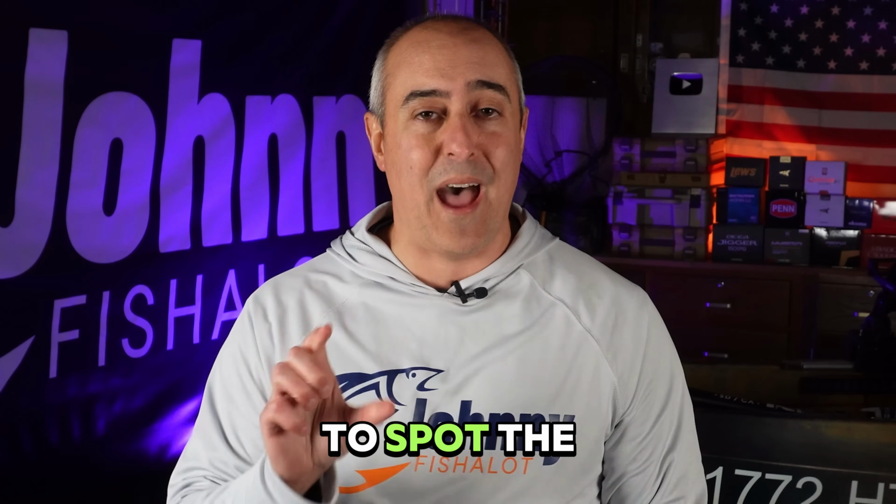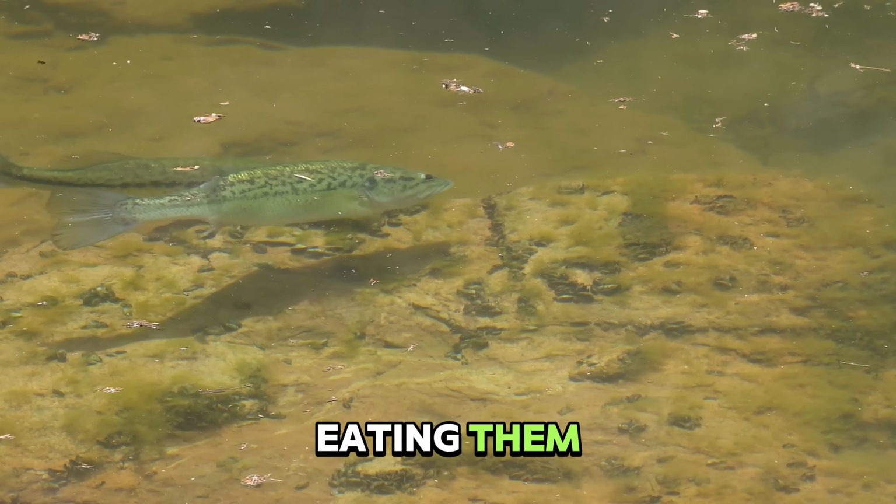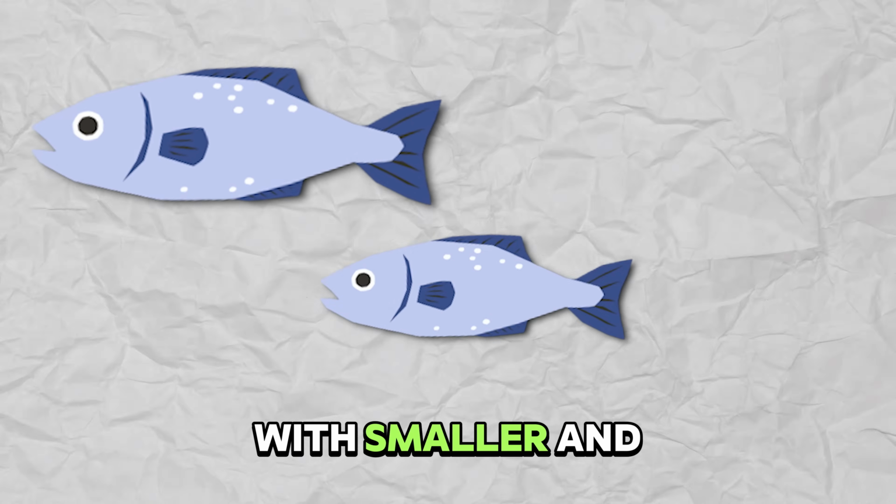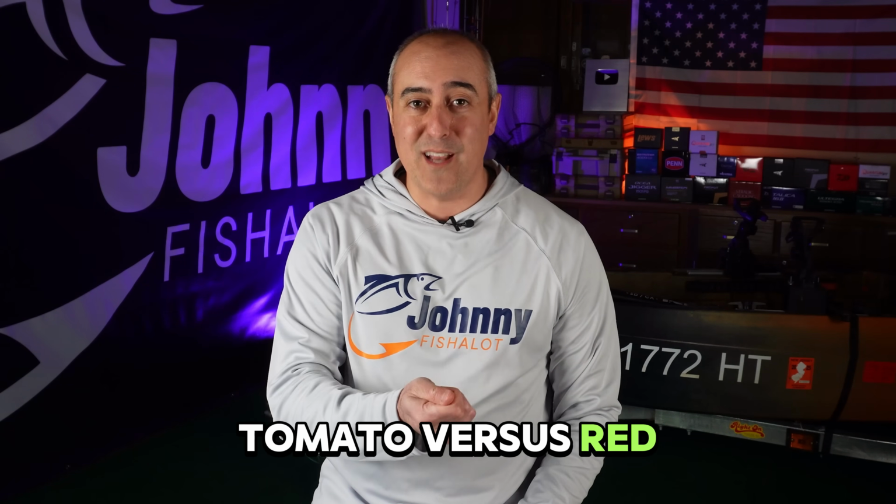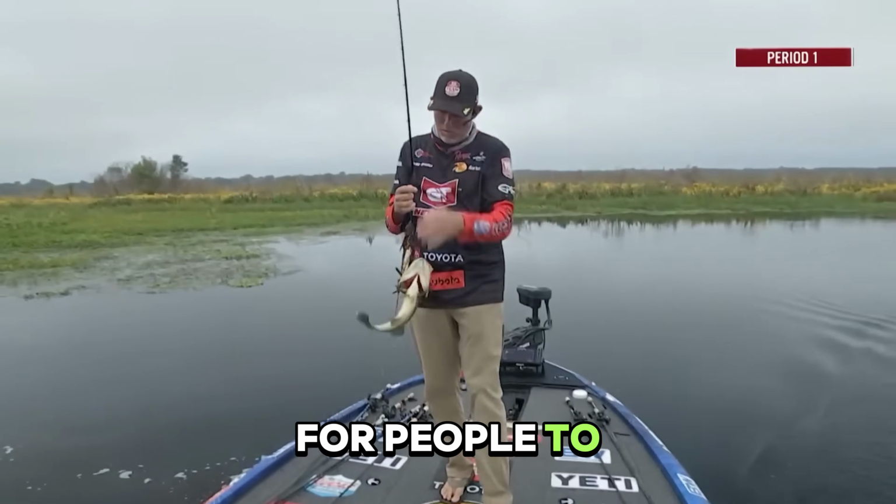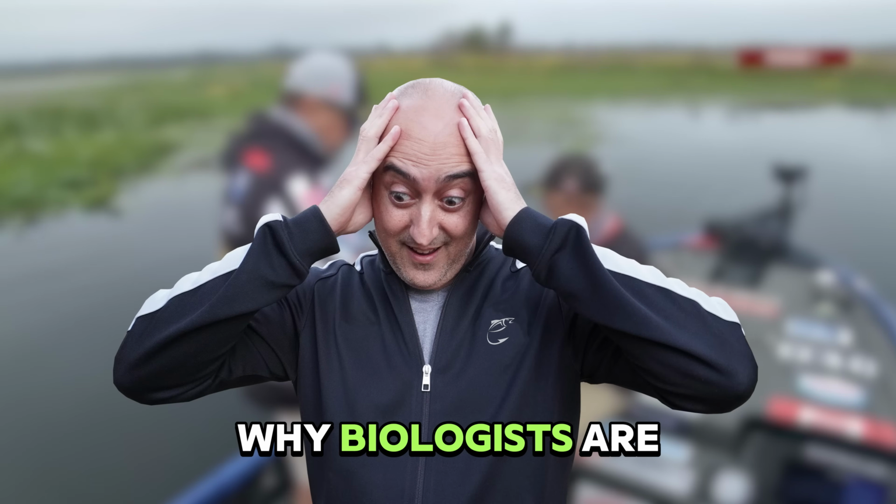Well, that's kind of what Livescope is doing. People are able to spot the biggest fish in the lake and they're targeting, catching them, in many cases eating them, removing them out of the lake. Then, as you go down the size, you're only left with smaller and smaller fish to catch. Hence, the green tomato versus red tomato analogy there. So in terms of Livescope, the ability for people to pick out the biggest fish in the lake, target them, and catch them, you can see why biologists are getting worried.